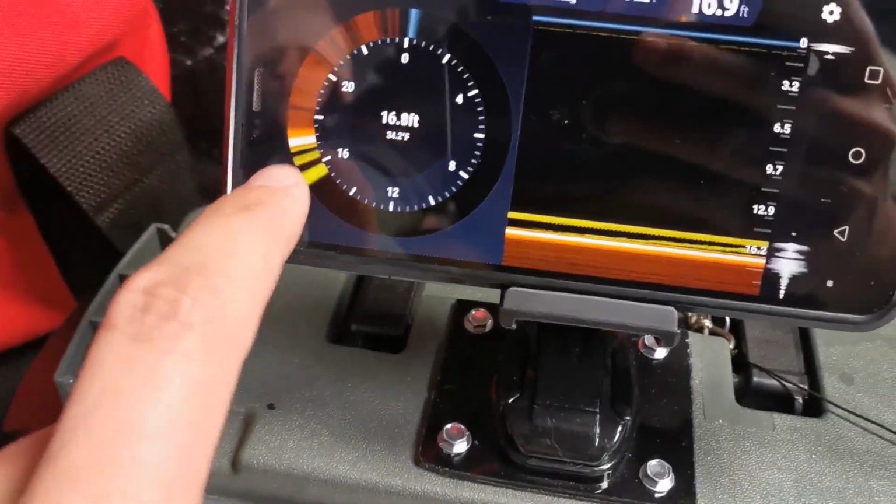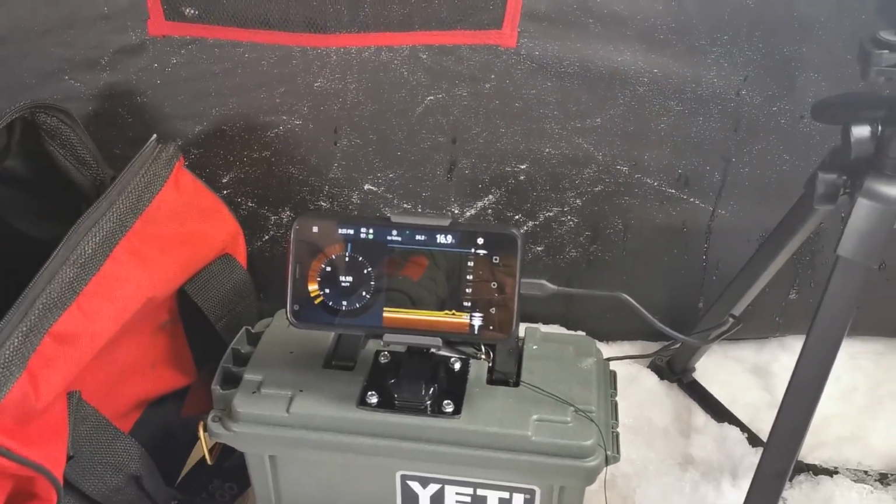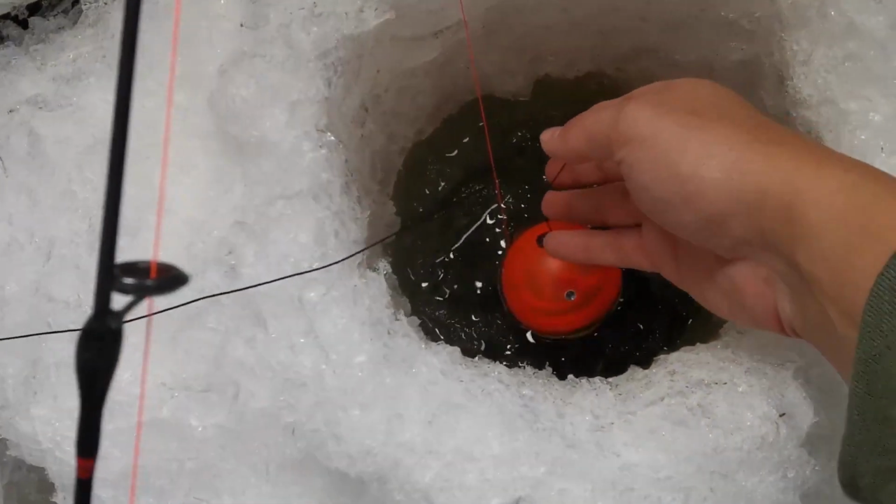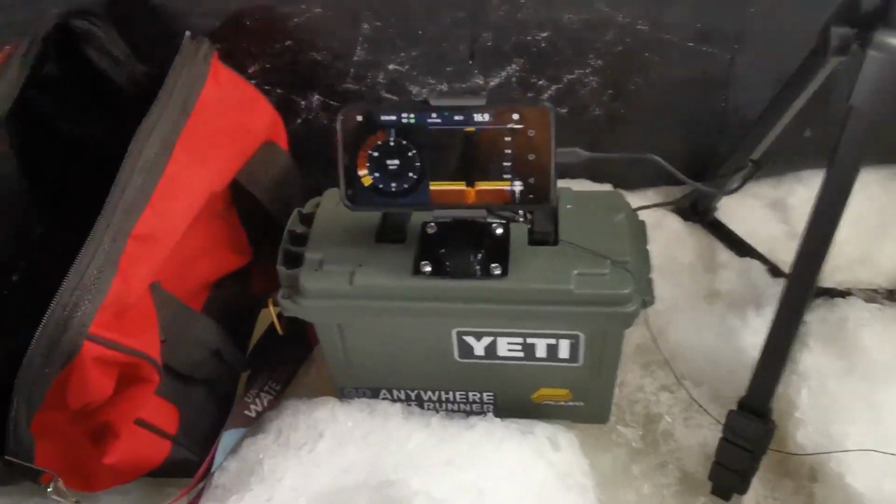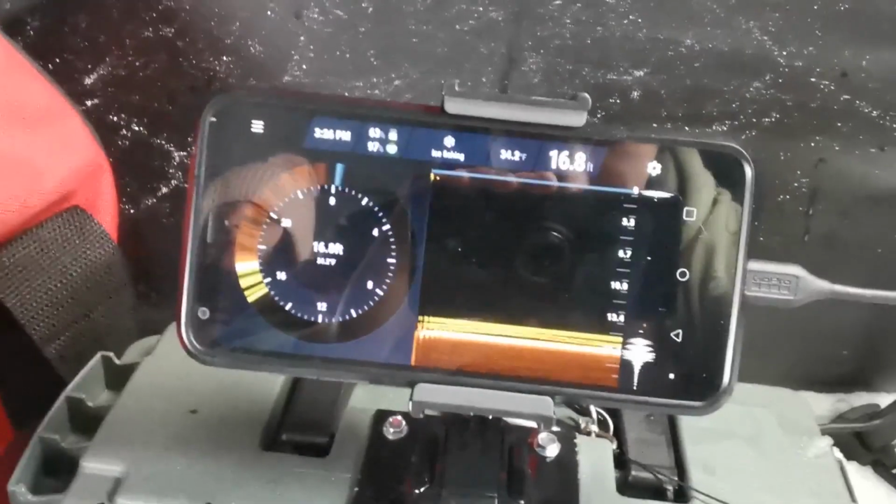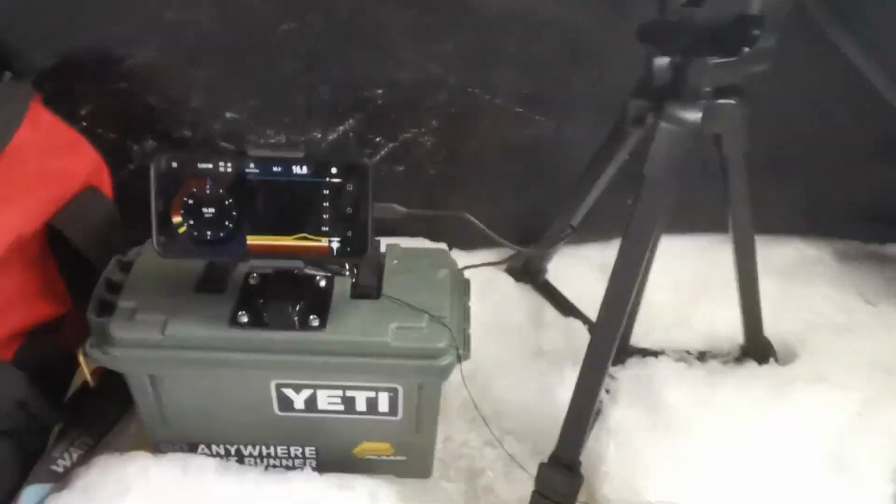That's a reading. Top line's my bait. Get some action here. Okay, so a little birthday gift for myself: the Deeper CHIRP 2 Plus. It is a floating bobber that is a fish finder, ice flasher, sonar, and depth finder and all that. And as you can see, I have it set up to an old phone. It's doing a really good job because I'm currently marking something. You can see I'm pulling out my bait there, and then there's another line right below it. So that's exciting.